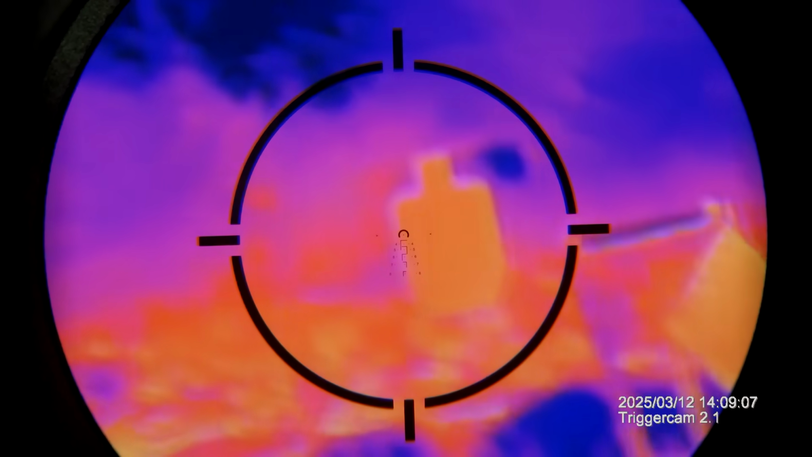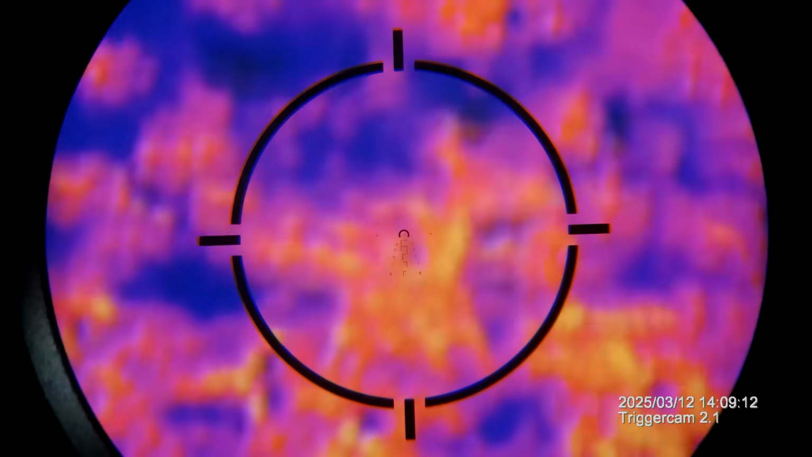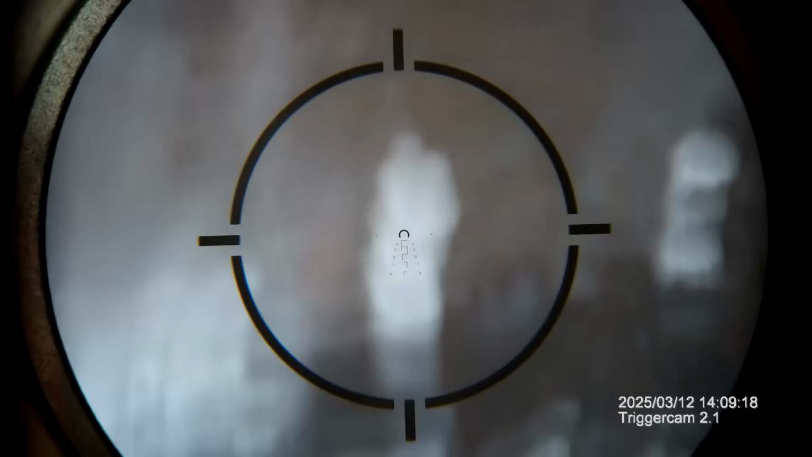Let's go to this target over here. What am I doing? We're running out of ammo. Let's change the mode up. Oh yeah, you can see the paint gone off of it.